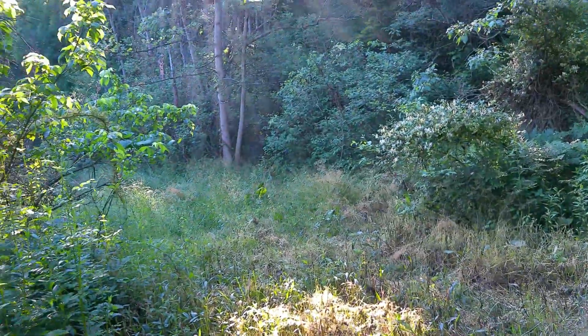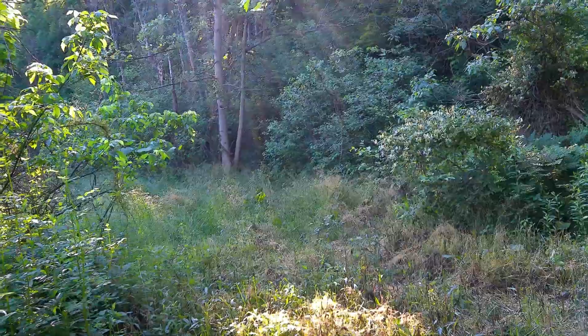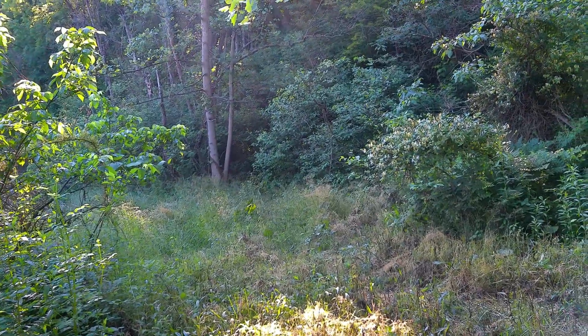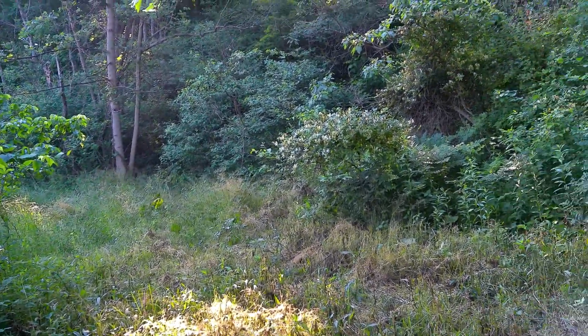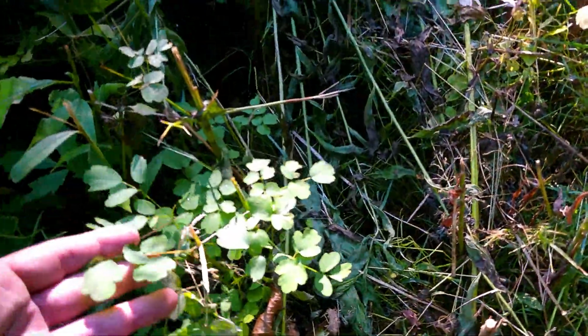It overgrew a good bit, but there's still a bunch of the wheatgrass, and you can see some clover in here. Some of these areas right here.